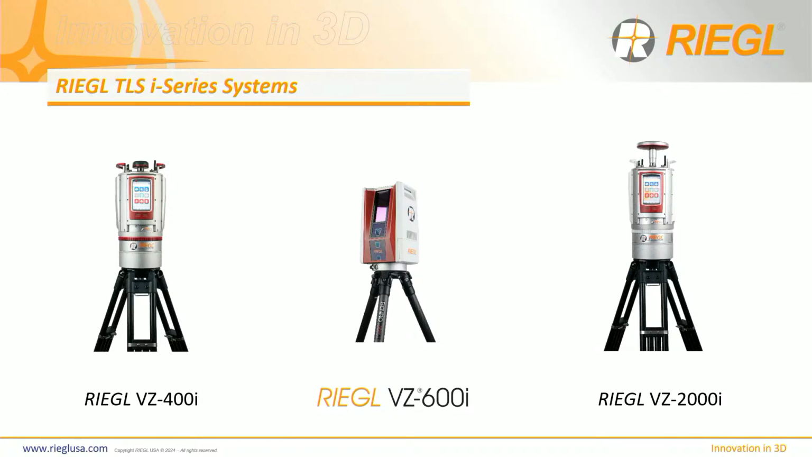And then, of course, the 2000i is our long-range scanner that can be used for mining, slope stability, and monitoring. But nevertheless, all these systems, whether it's the 400i or 2000i, have very dynamic ranging, right? So we can scan from 0.5 meter down to 2,500 meters.